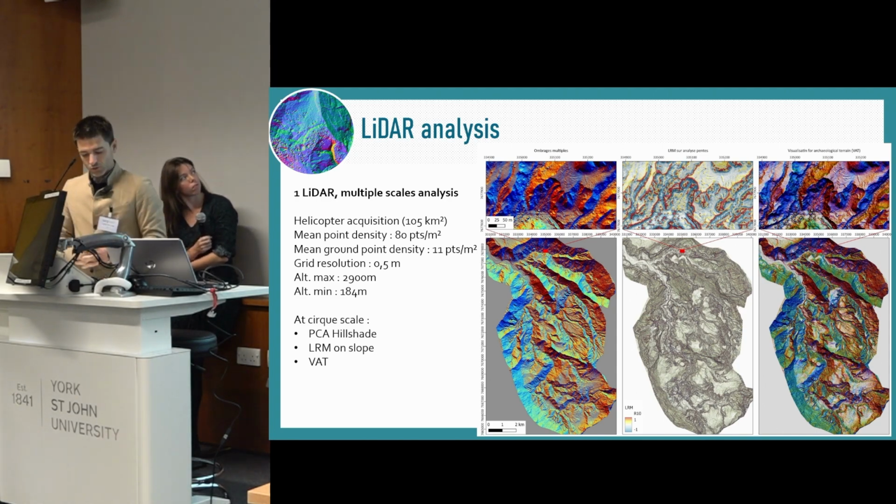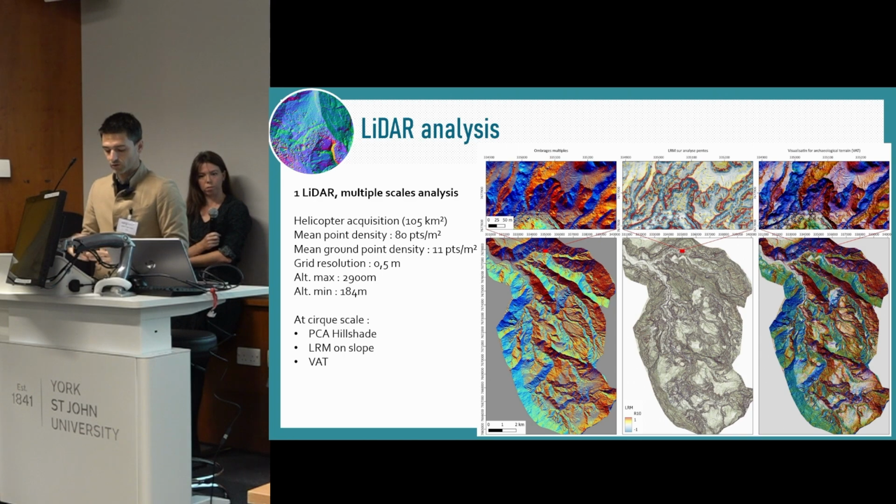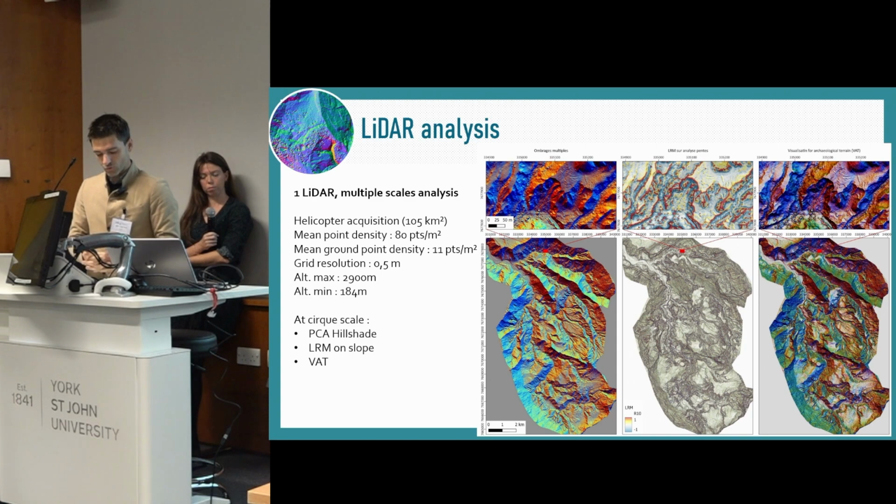LiDAR acquisition was done by helicopter on the entire cirque with a density of 80 points per square meter and 11 points per square meter touching the ground. This result is quite good given the context, where there is tropical vegetation which is never dead, even in the winter. The resulting DTM has a resolution of 50 centimeters, which allows us to already spot a lot of features.